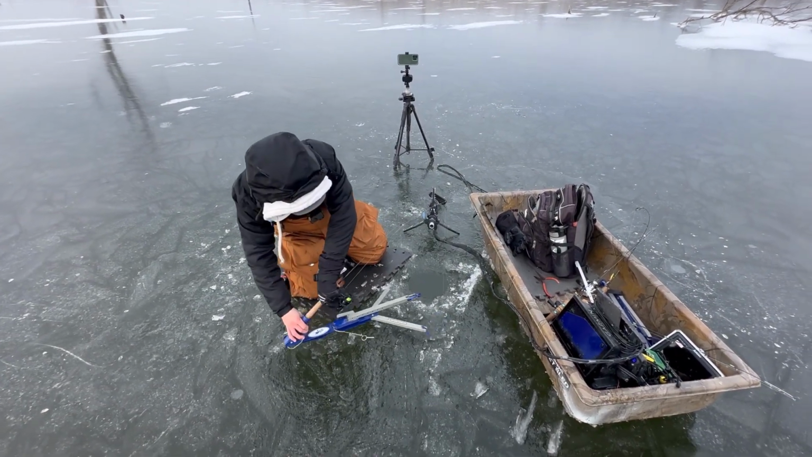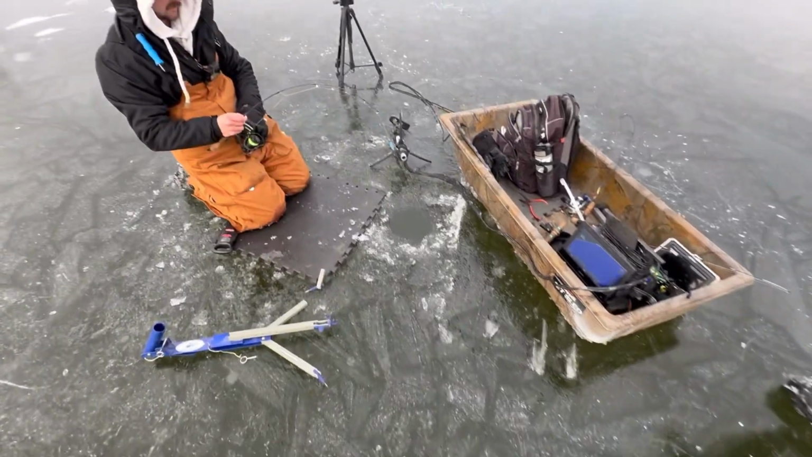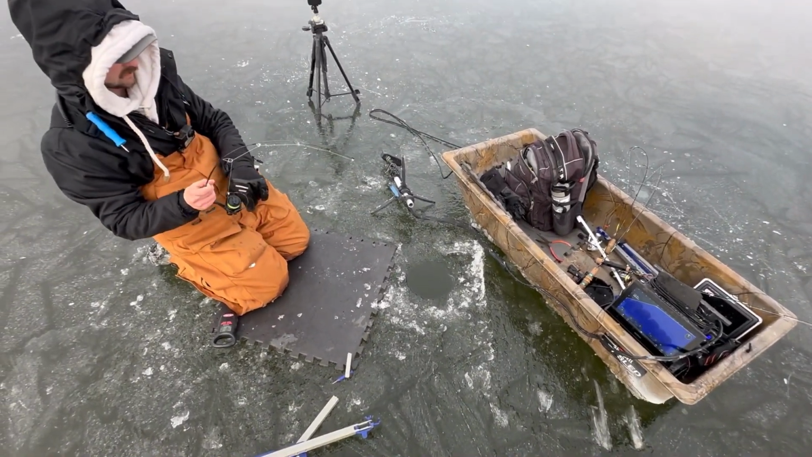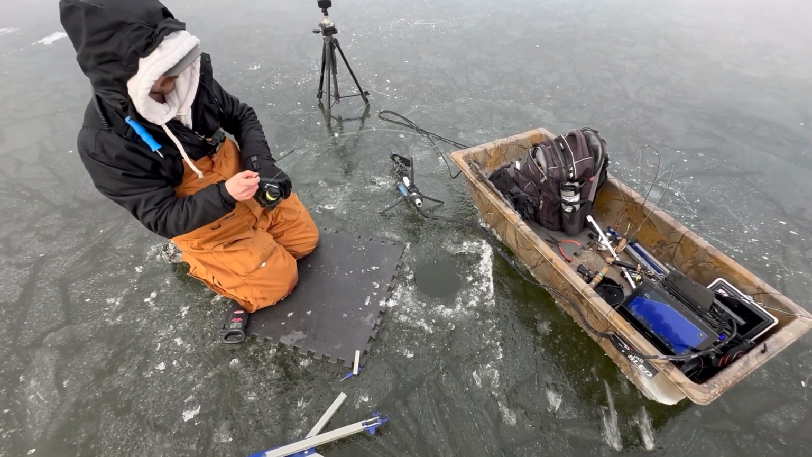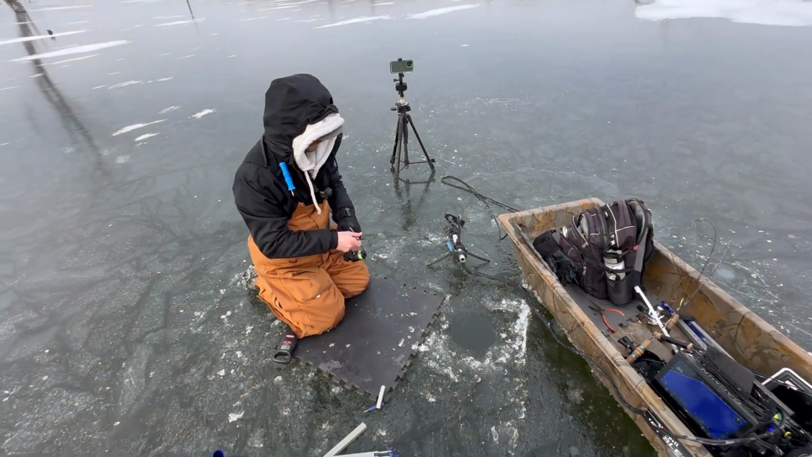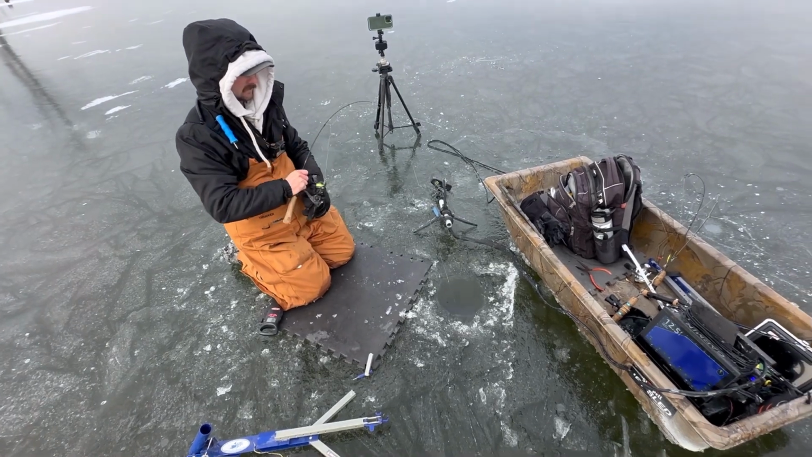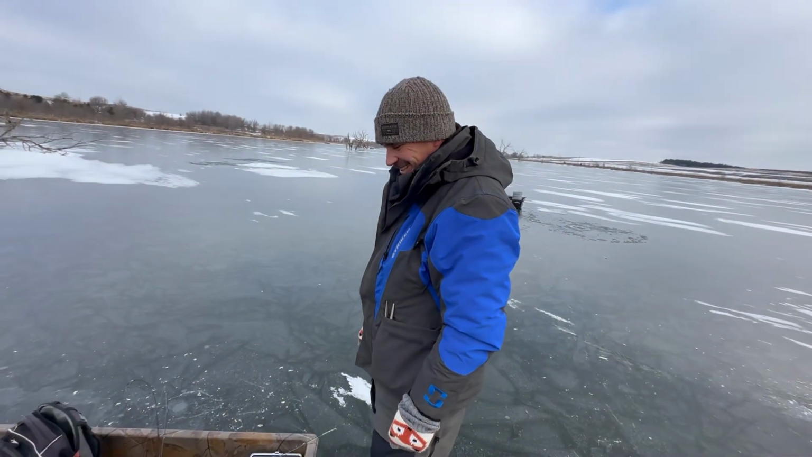Turn on. Sick. I got my big fish rod that I was planning on using all year, but we were going for walleye, so I brought a walleye rod. He probably just recharged down there. Dude, you see that thing? It's wild.